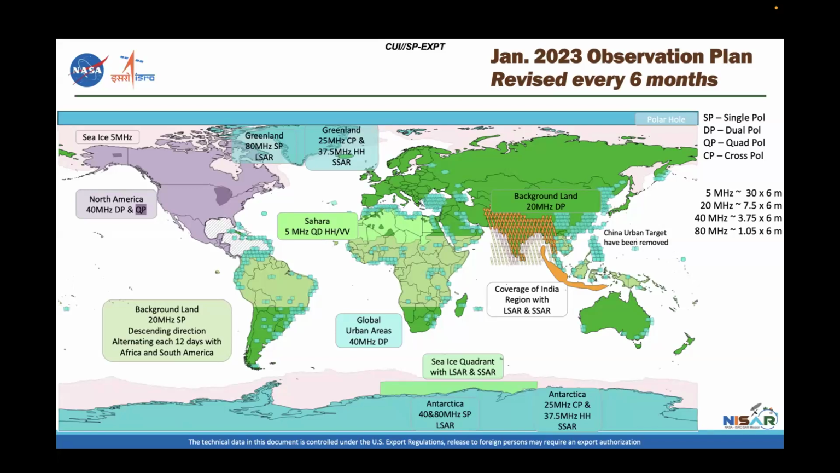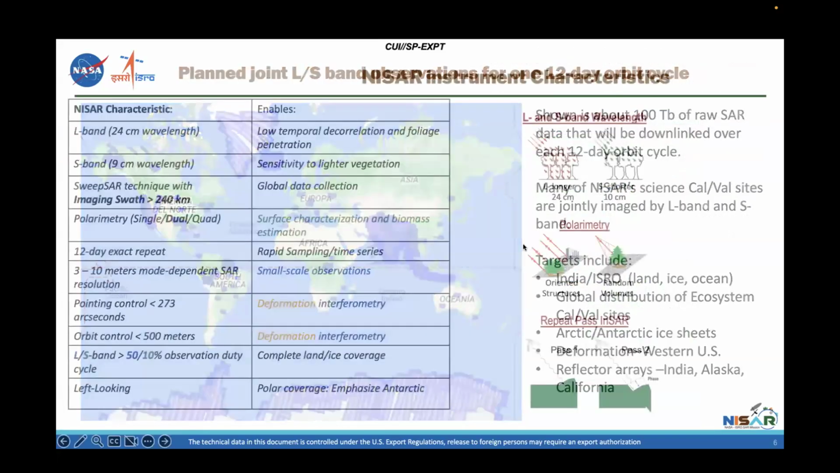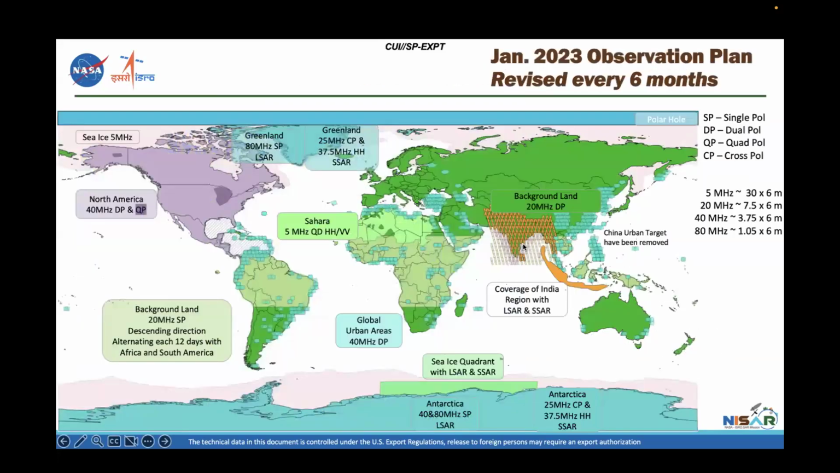There are going to be dual pole and quad pole observations for those who are interested in polarimetry. And all land is going to be covered every 12 days with a mode that enables what we've talked about here the most, which is measuring deformation and InSAR measurement.